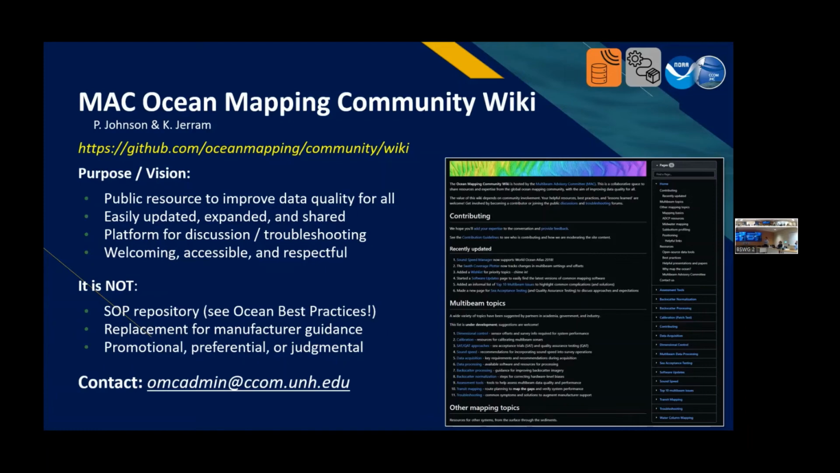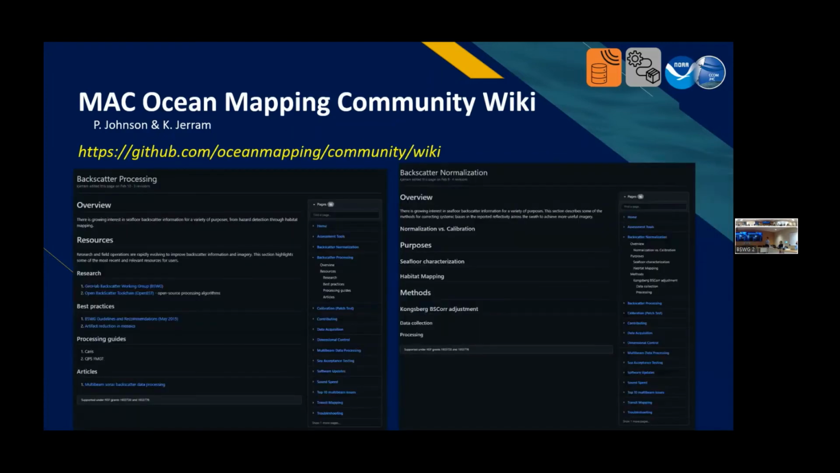So what it's not: it's not meant to be an SOP. It's not meant to replace manufacturer guidance, but it is a forum of sorts. And at least within this, there are two pages on backscatter processing. One nicely points to the prior efforts from this group on the recommendations and guidelines, but it can still be filled out. And like I said, I think it's a great example of maybe how we want to talk about creating an open forum.